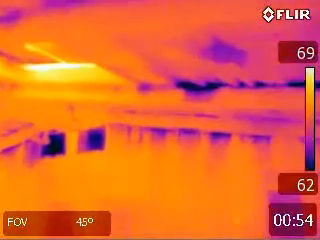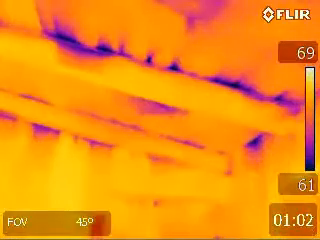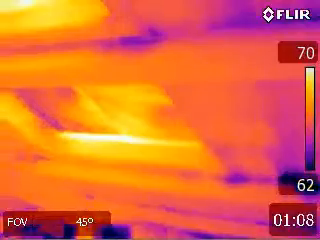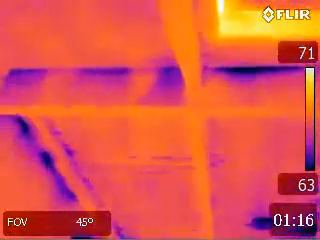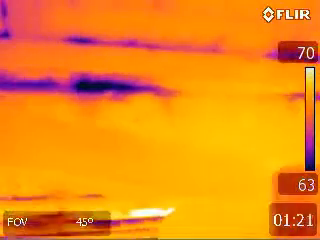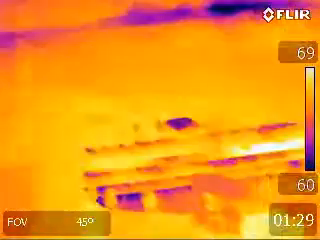For indoor air quality purposes, for health reasons, there should not be less than 5 air changes per hour at 50 pascals unless there is a type of mechanical ventilation. New construction in Maryland requires 3 air changes per hour or less with mechanical ventilation. Once again, this particular house has 18 air changes per hour at 50 pascals.